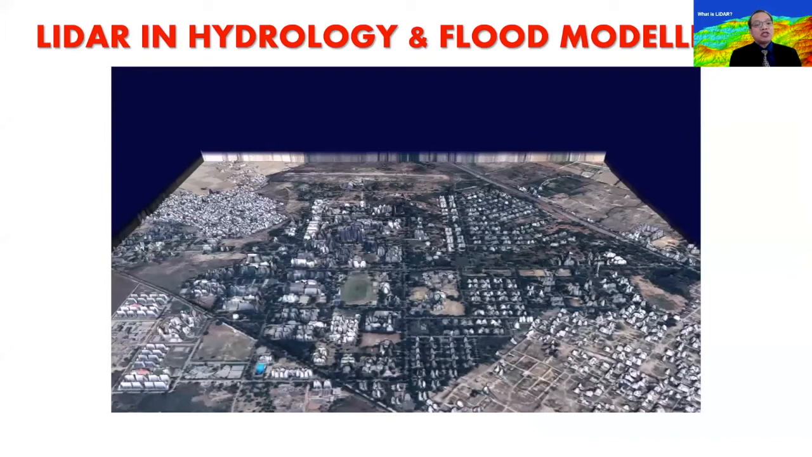LIDAR in hydrology, particularly flood modeling. Okay, it is one of the tools that was actually implemented by the Philippine government some years ago, because the Philippines is quite prone to flooding, especially in cities where infrastructures are devastated by floods, and areas where you have big rivers.